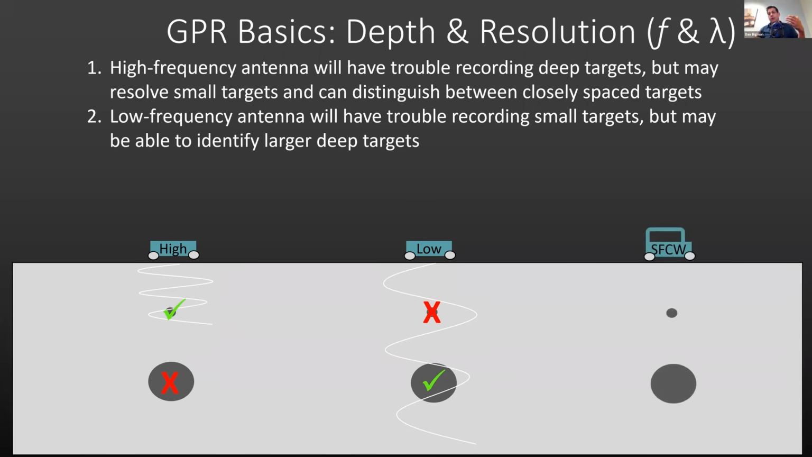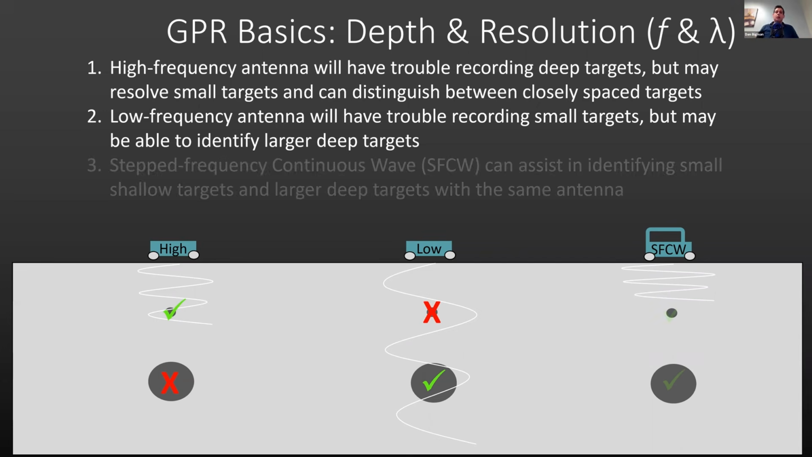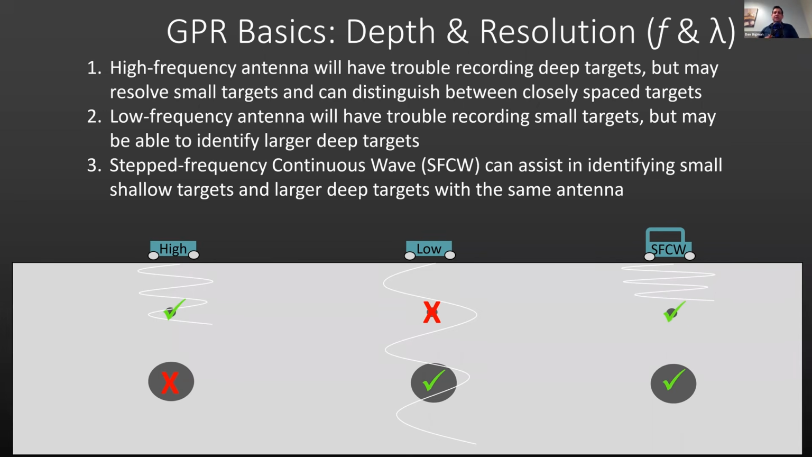So another type of GPR, which we call step frequency continuous wave, sort of tries to deal with this trade-off by cycling through frequencies. Instead of putting out a single central frequency, it actually has a ramp up and a peak of amplitude, and then cycles through frequencies at that high amplitude before a ramp down period. What it tends to allow the user to do is identify larger deep targets as well as smaller shallow targets with the same antenna. And so step frequency continuous wave can assist in identifying both small shallow targets and deep large targets.